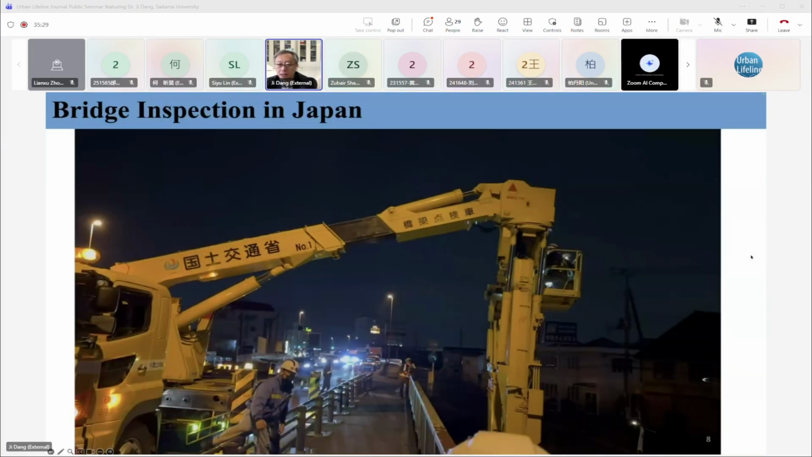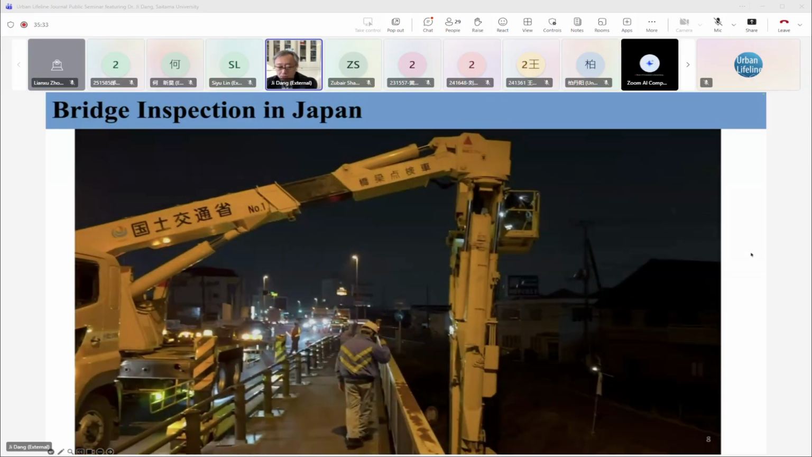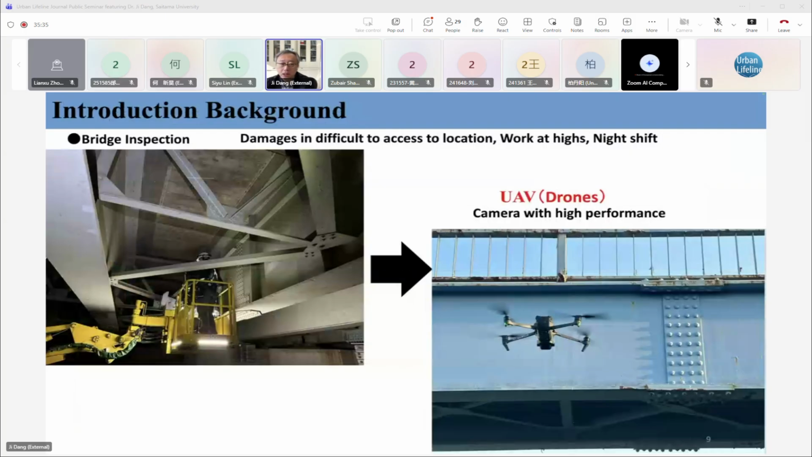This is quite time-consuming, and all the operations have to be done at nighttime when the traffic is not so heavy. So recently, bridge inspection has been shifting to use new technologies like UAV and other new technologies such as AI.